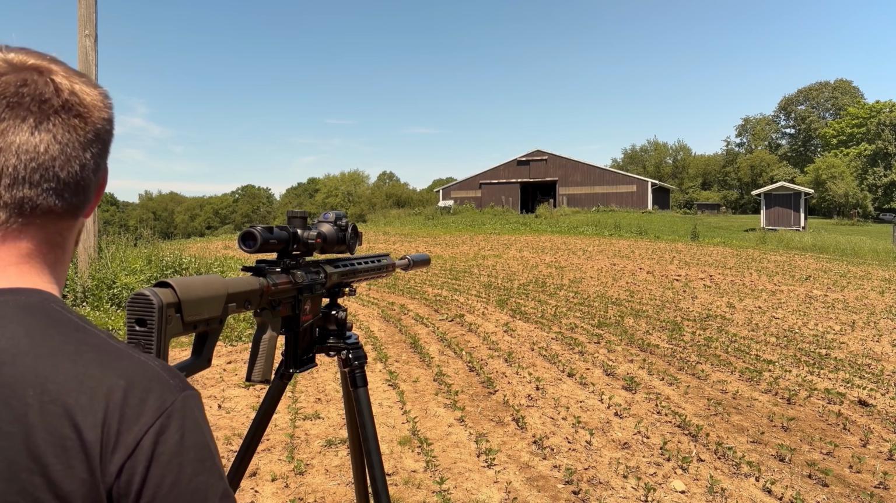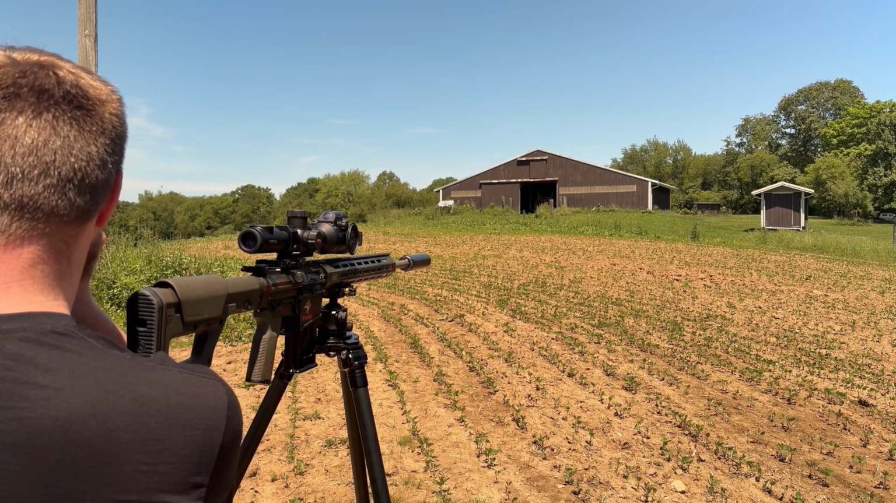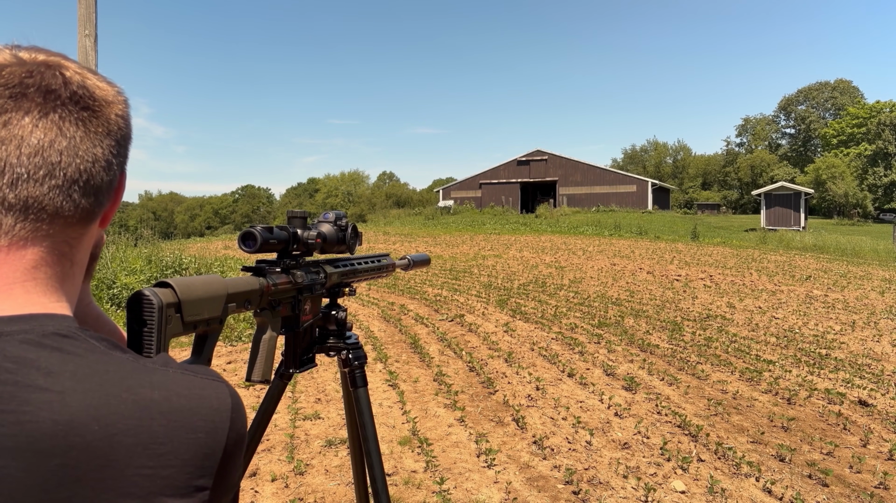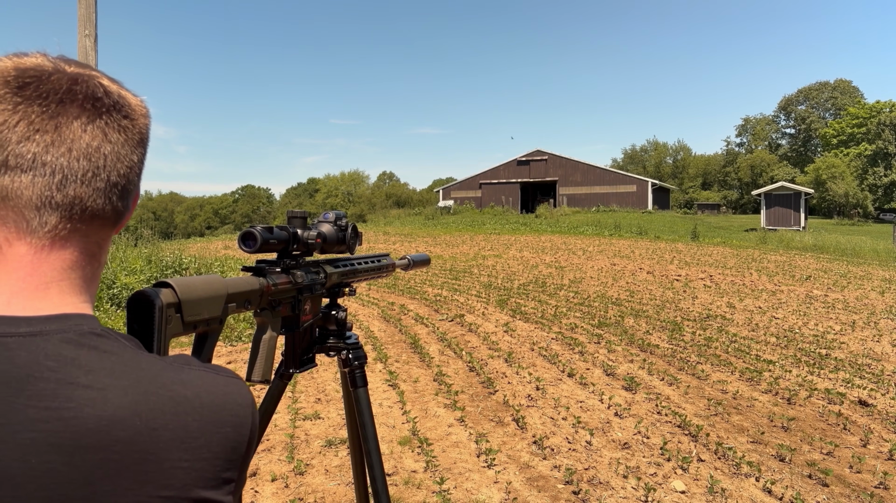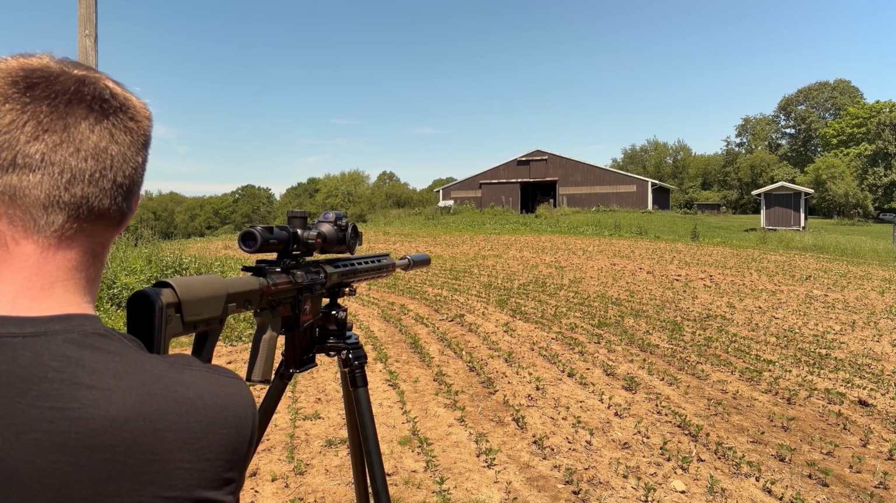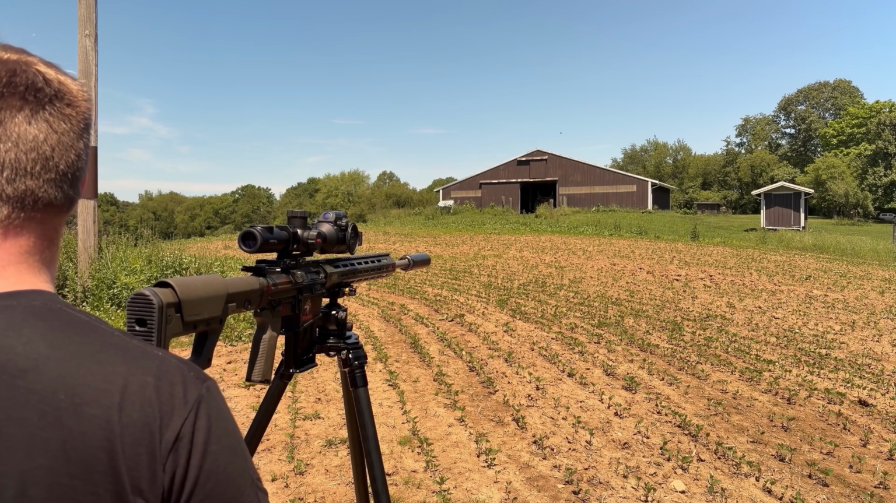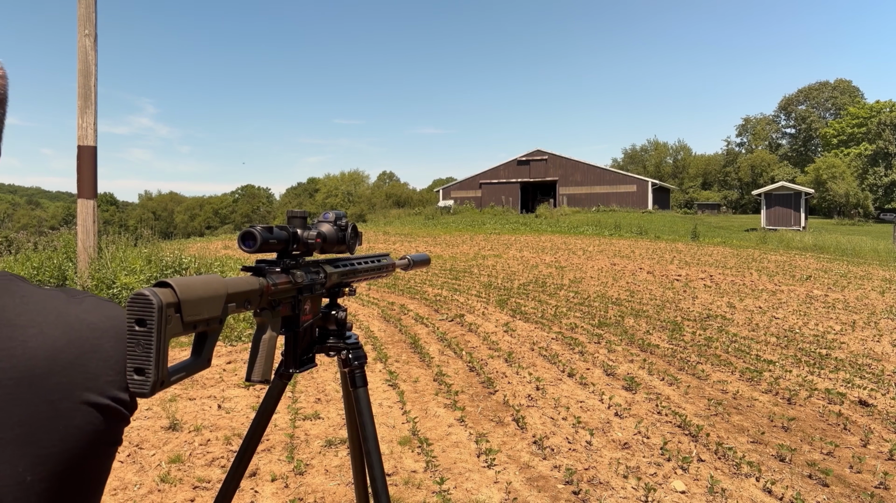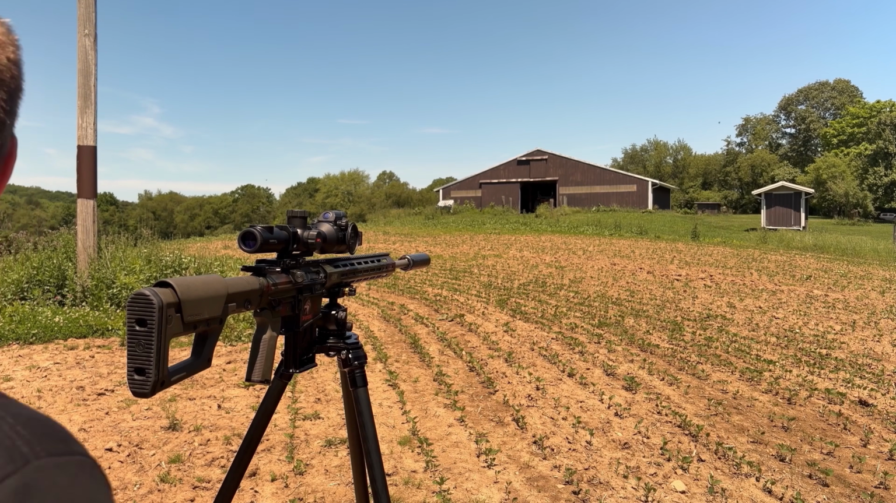And I was like, oh, that's just turkey vultures. Got one down here at 193 yards.